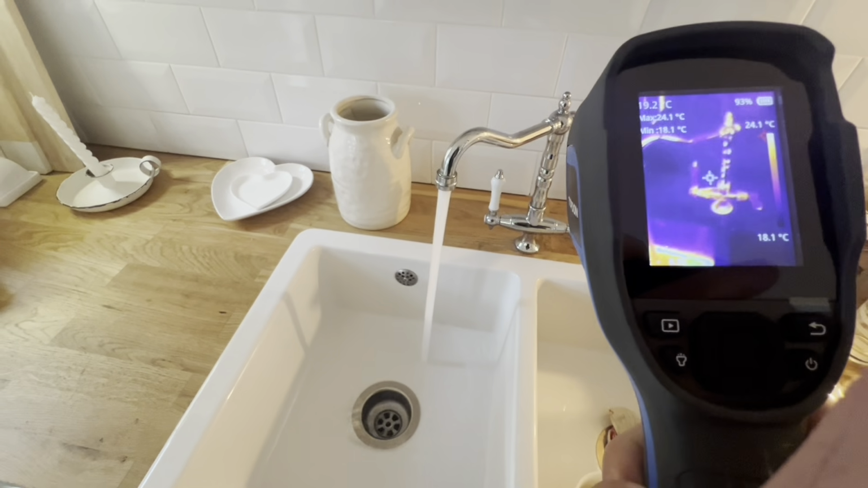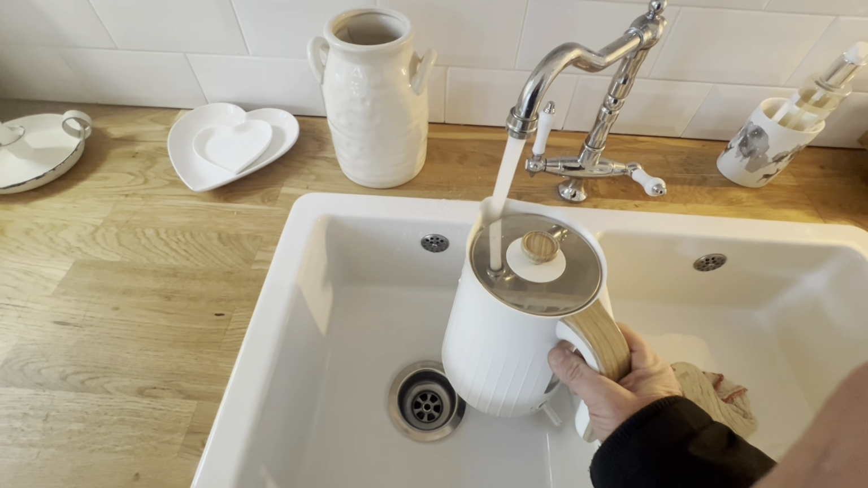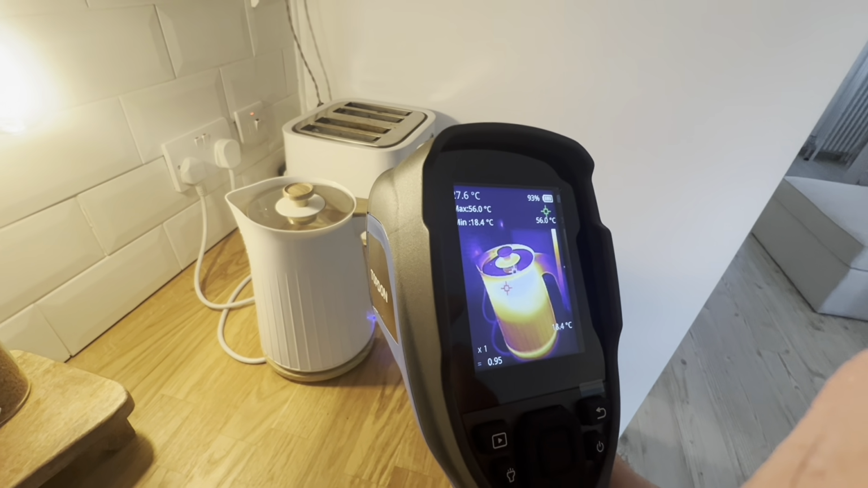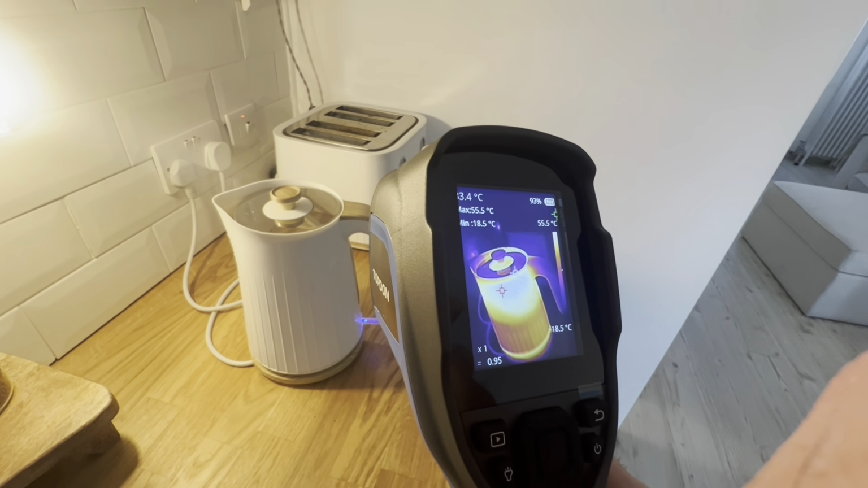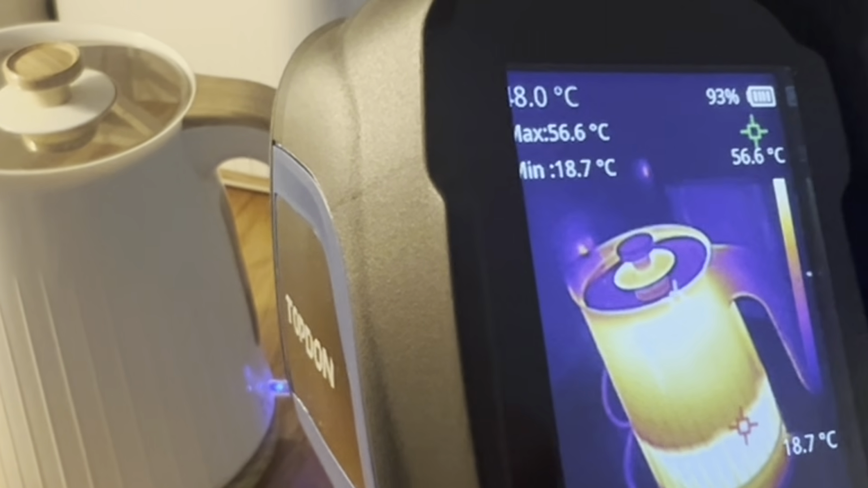So the next thing, let's fill the kettle up again. Run the cold tap. So obviously you can see cold as well. I suppose you could use it for things like a water leak, or if you've got problems with air conditioning or ventilation, or whenever it's water related.